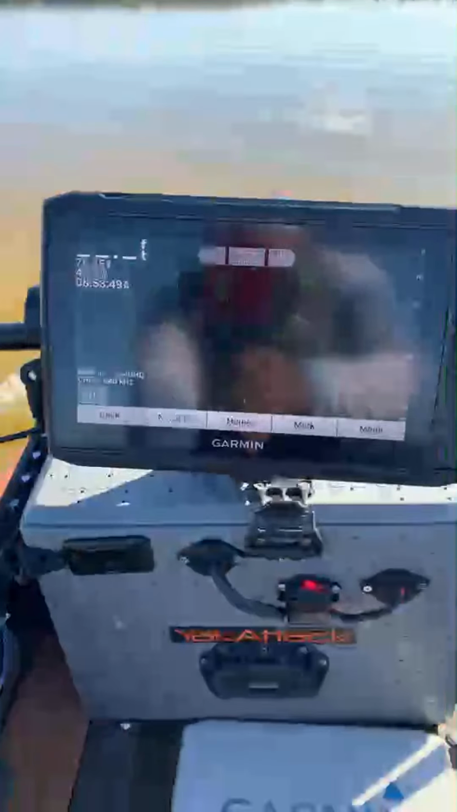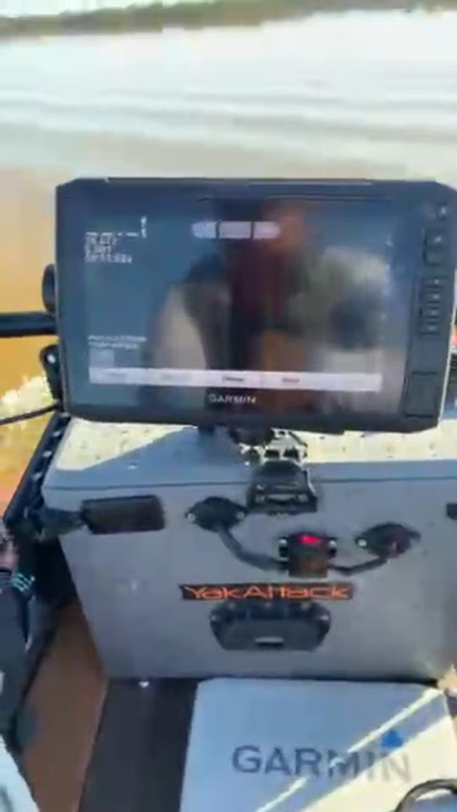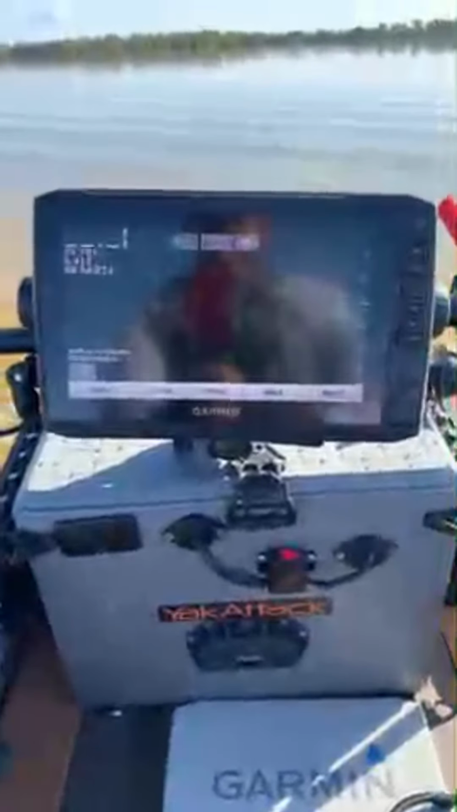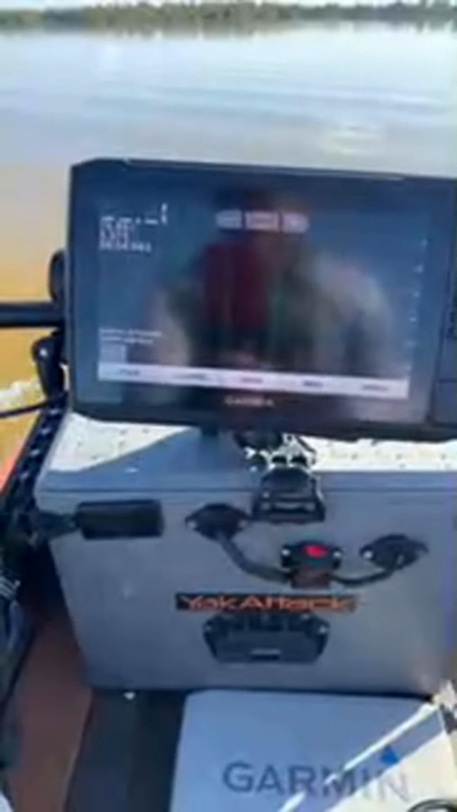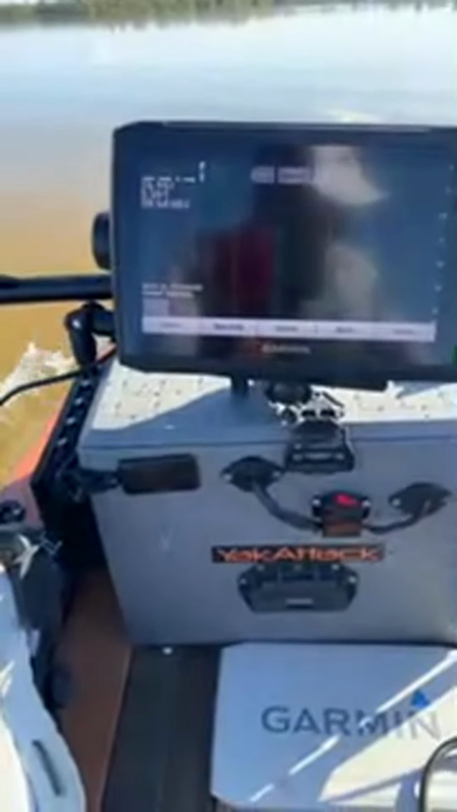I'm only getting 4.90. Let me crank it up some more. Yeah, you see, you don't get much more. 5.37. Pretty much the exact same. Let me turn my Garmin motor off.